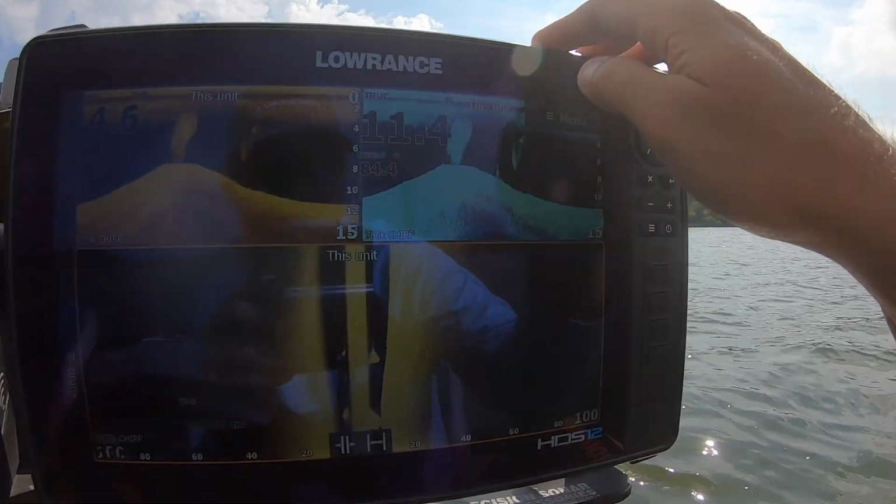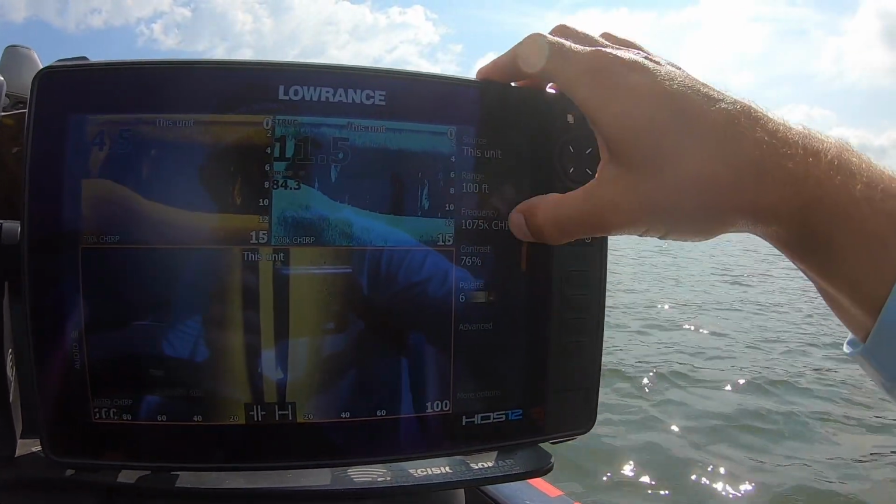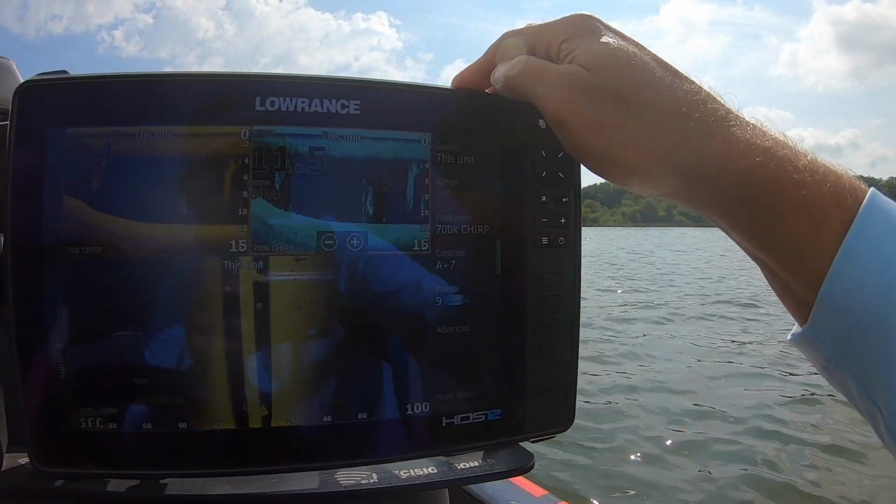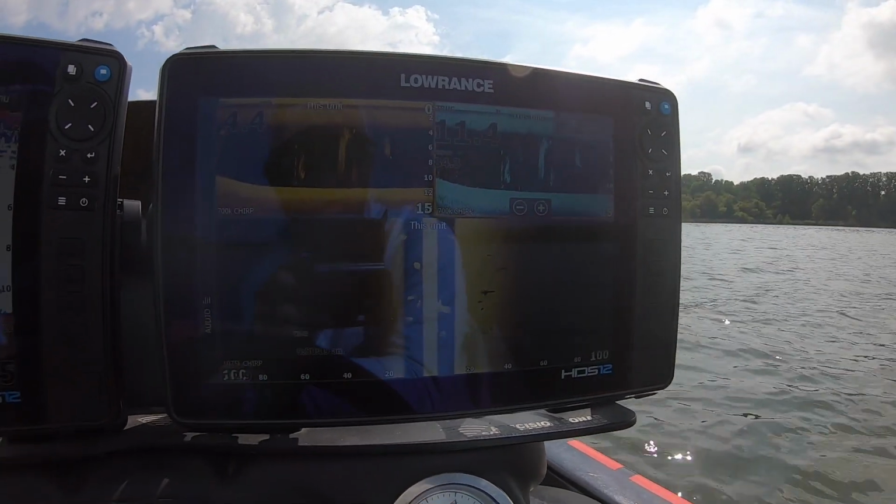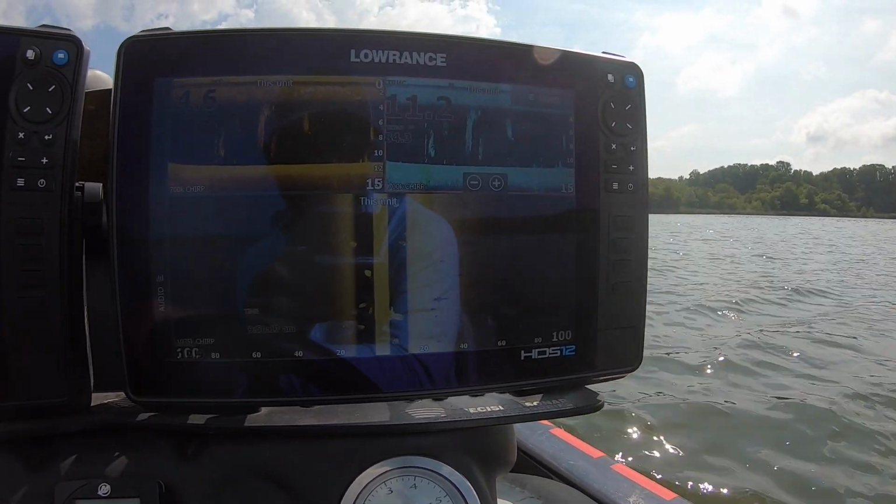And to give you guys an idea of my settings, there's all my settings. In case you're a Lowrance guy, there's all my settings on my side imaging. There's all my settings on my down imaging right there. But whether you run Lowrance, Garmin, or Humminbird, you want something that gives you a really good picture.